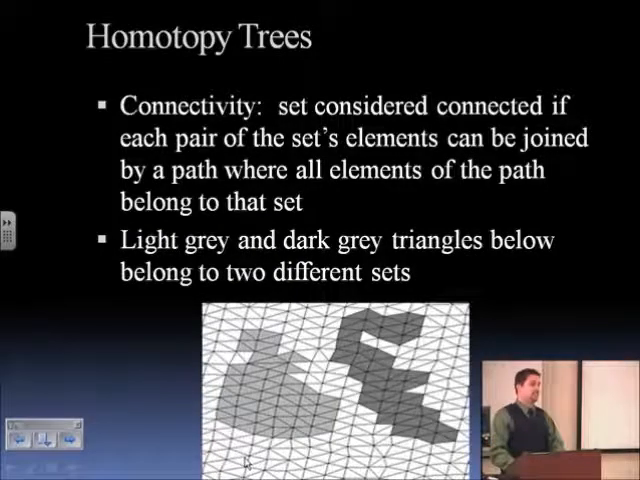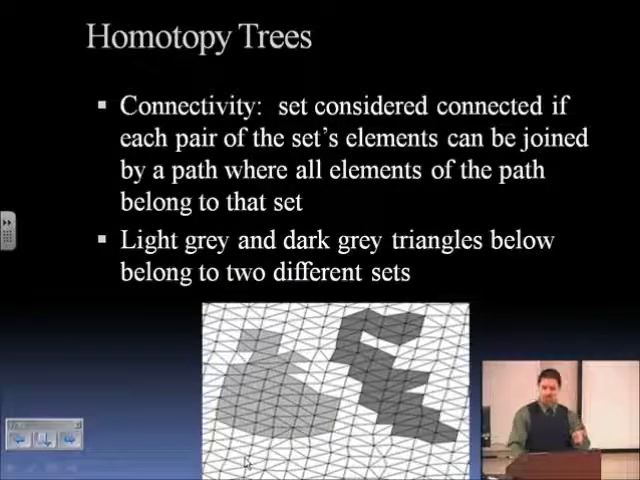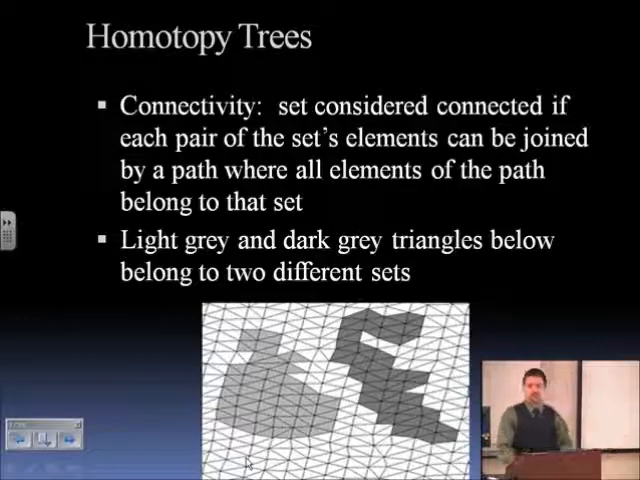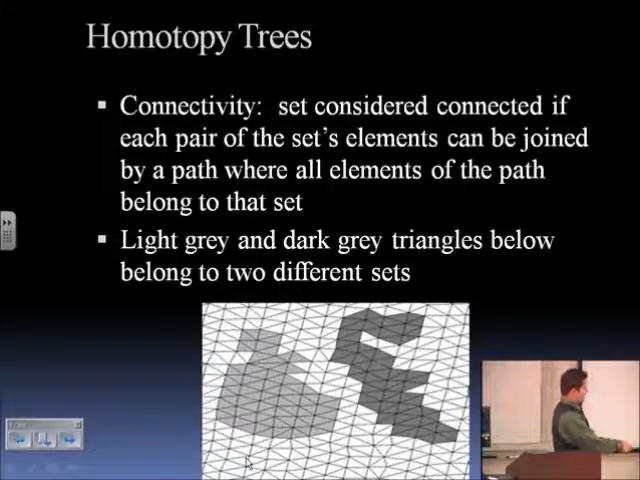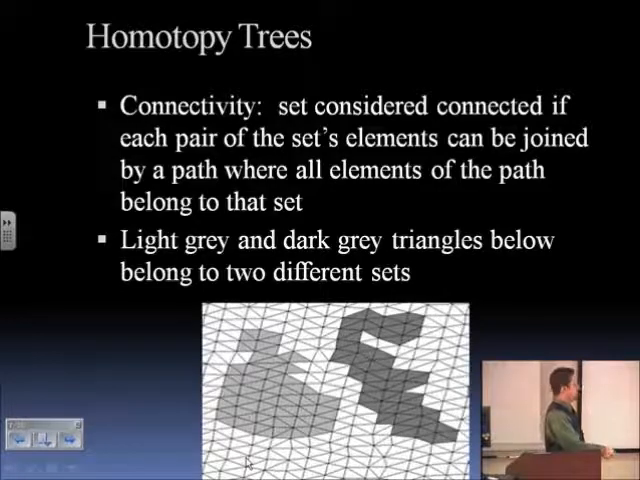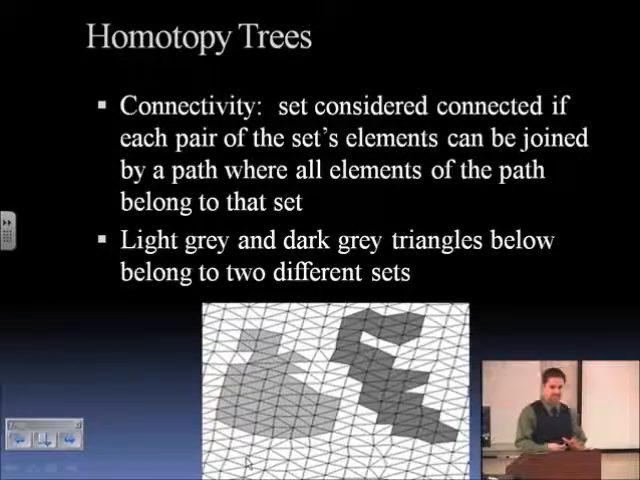So I mentioned in the beginning of the talk homotopy trees, and before we get into that, let me describe for a moment what we're going to define as connectivity. When I say two sets are connected, let's say you have a set of triangles. You have the light gray set and then the dark gray set. We say any two triangles here are connected, or they belong to the same set, if you can connect those triangles, and the path you get through those triangles all contains triangles within the same set.